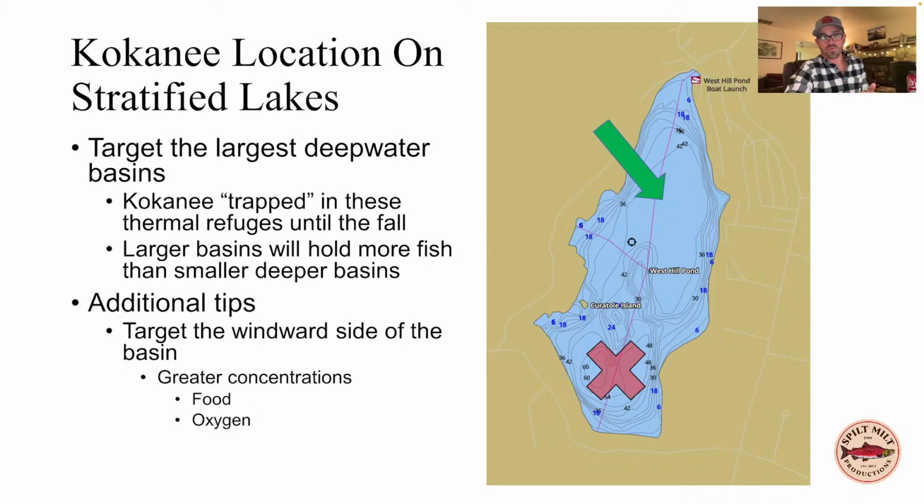Additionally, if you have any kind of wind, you want to target the windward side of that basin, as it's more likely to have more oxygen mixing. You're likely to have greater concentrations of organic matter, food, phytoplankton, zooplankton, right? So you're just following the food in the appropriate water temperature and dissolved oxygen content, essentially. So this is my advice in terms of a major takeaway for stratified lakes, how to locate fish.